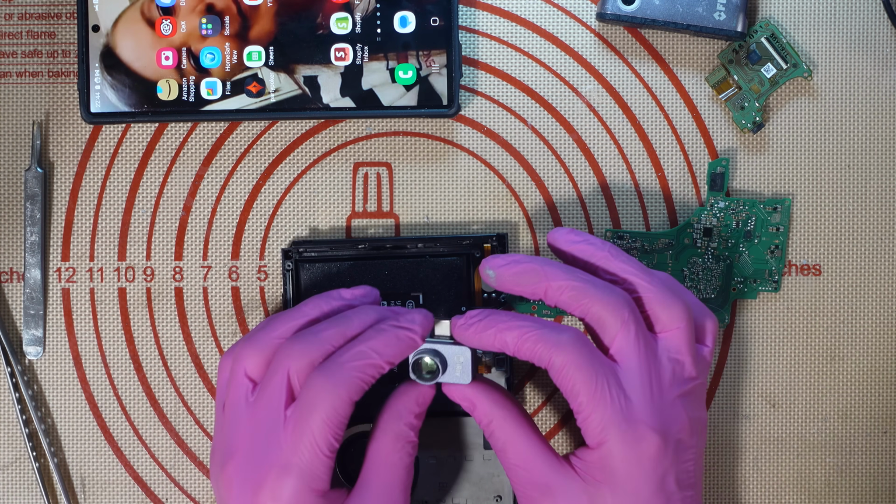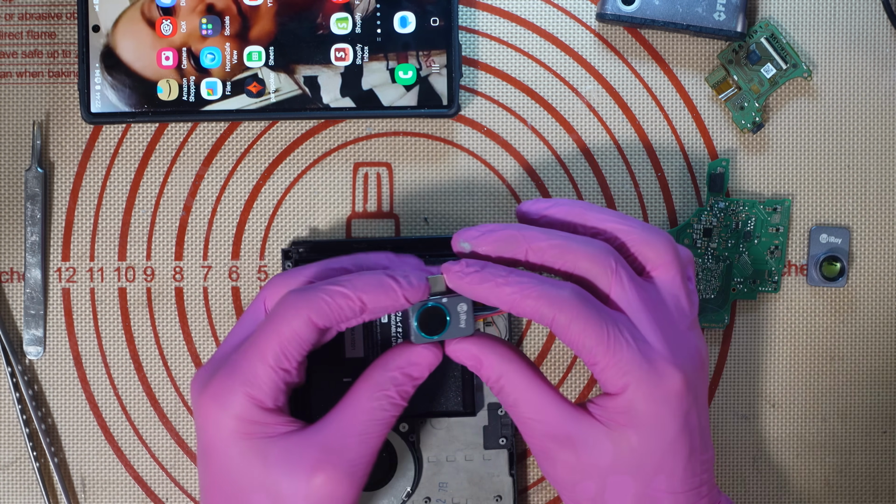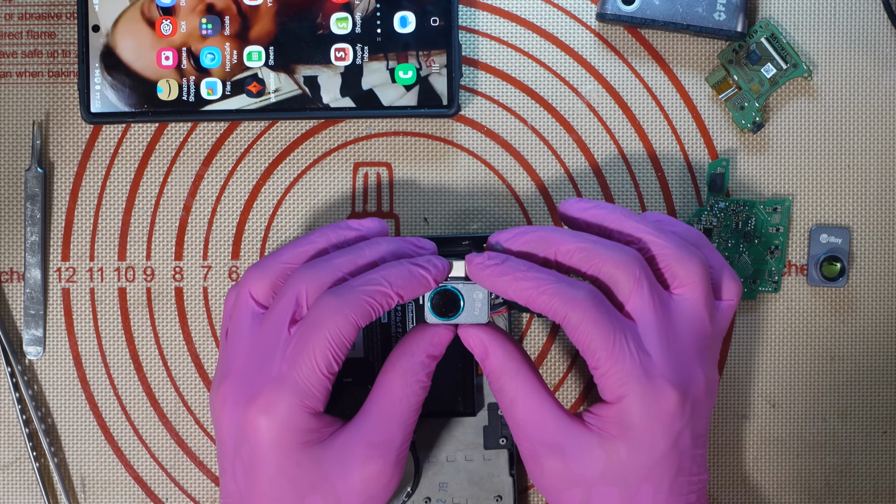But now we come on to the Infrari P2 Pro. It's not a sponsored video, but I did receive this for free in exchange for reviewing it. I'm going to make that clear now.